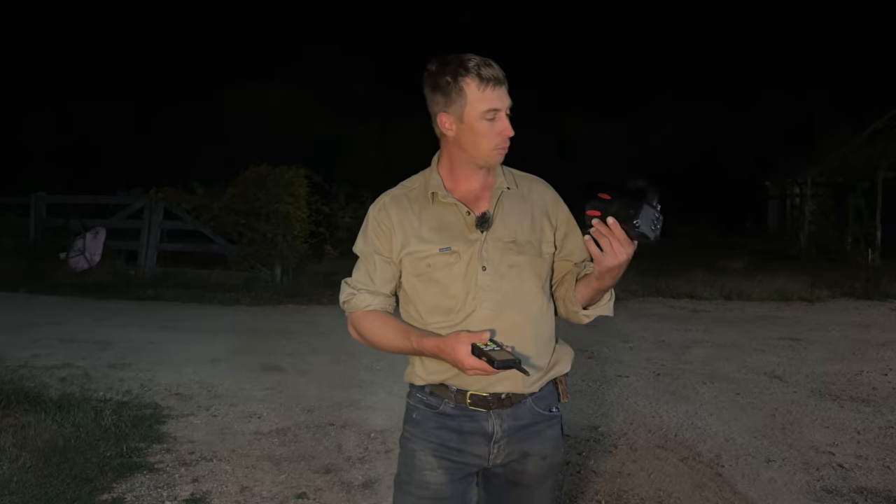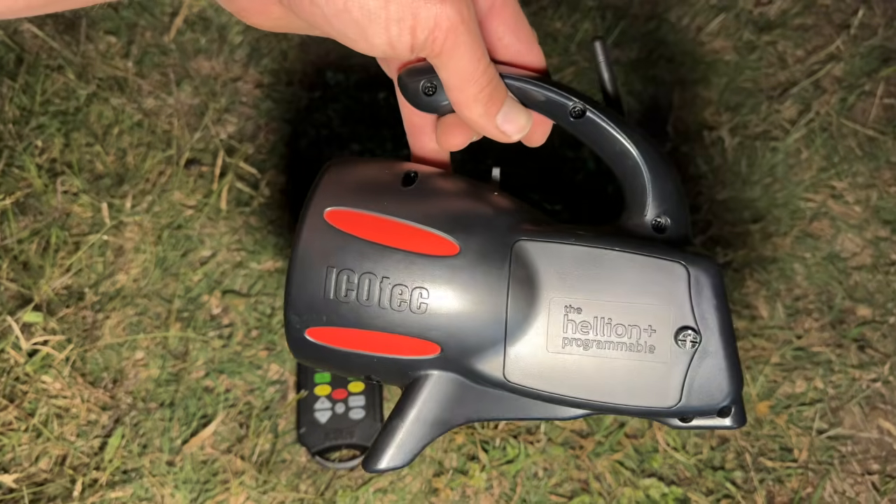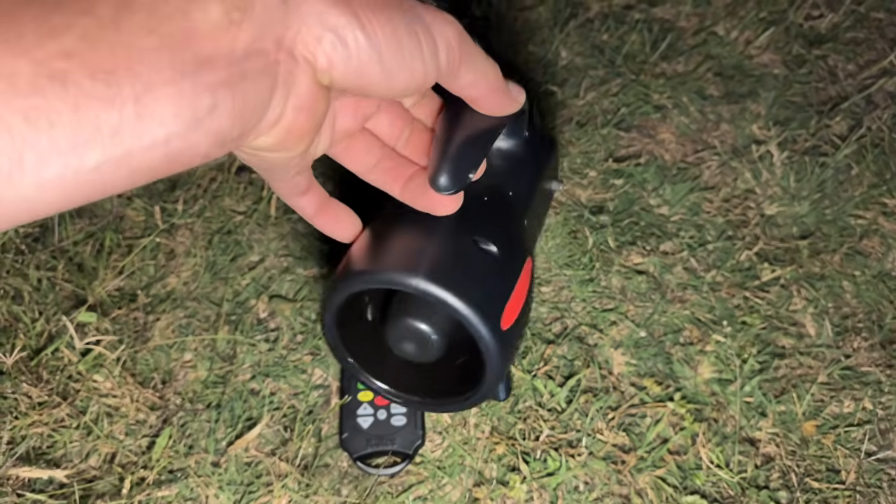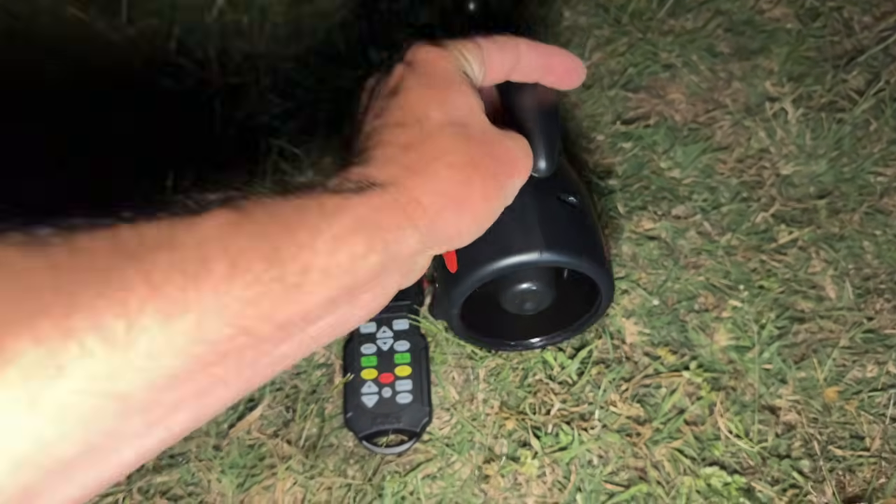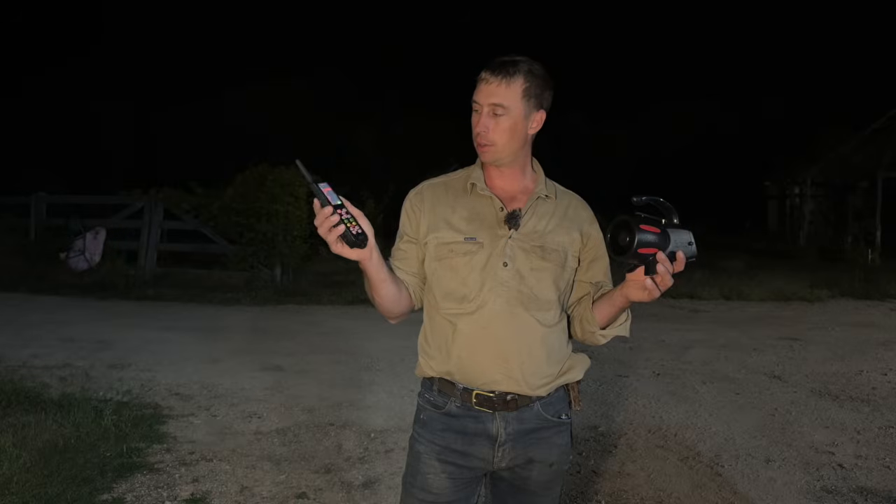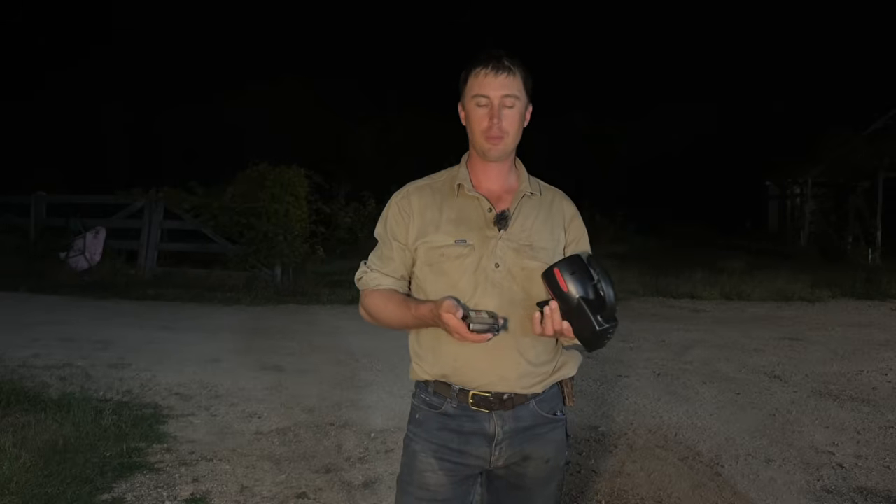We're going to take the Helion Plus game caller, or predator caller, just a programmable caller. It's got the remote, and you can put your own calls on it, or it comes with a fair few calls as well, mostly American stuff.